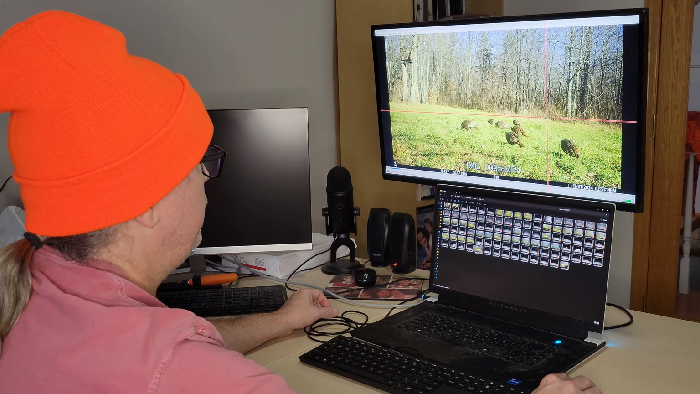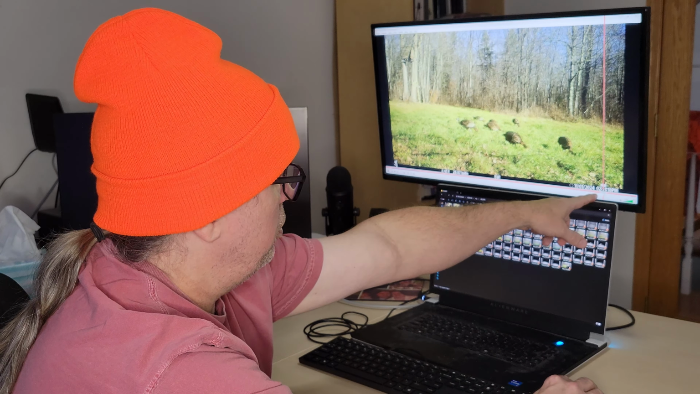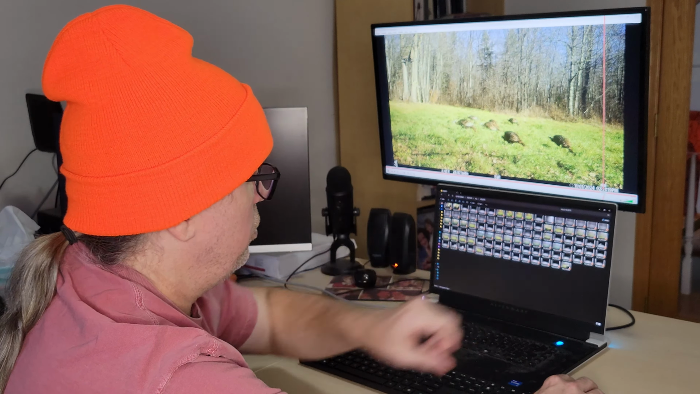Oh, we got a bunch of turkeys again. So this is November 1st at 2:51. So again, I would be out there in the stand by this point probably. Get to see all these turkeys if they showed up.